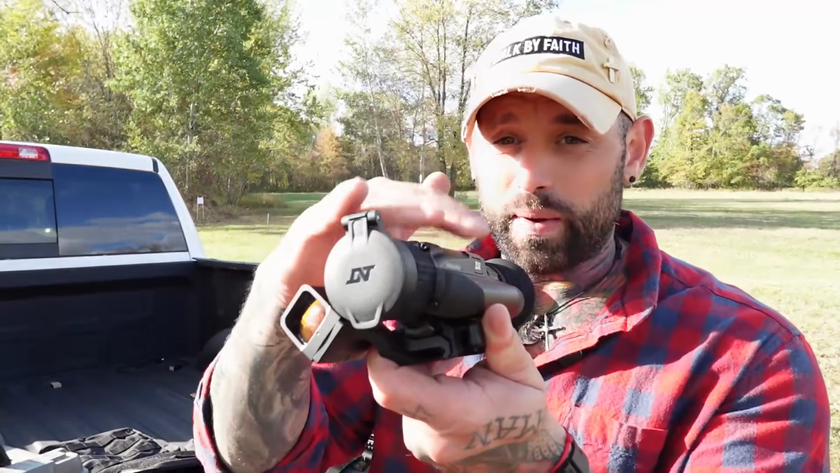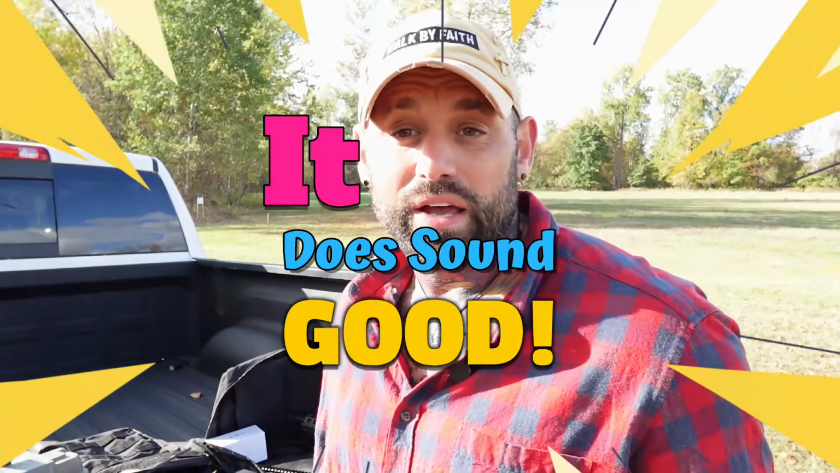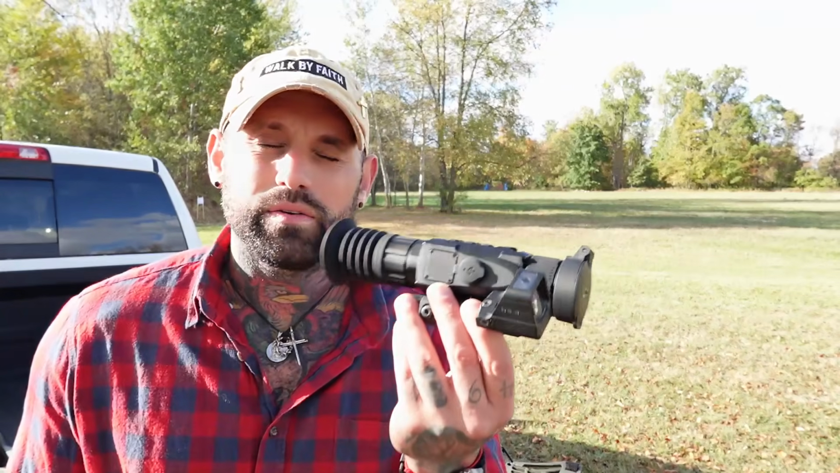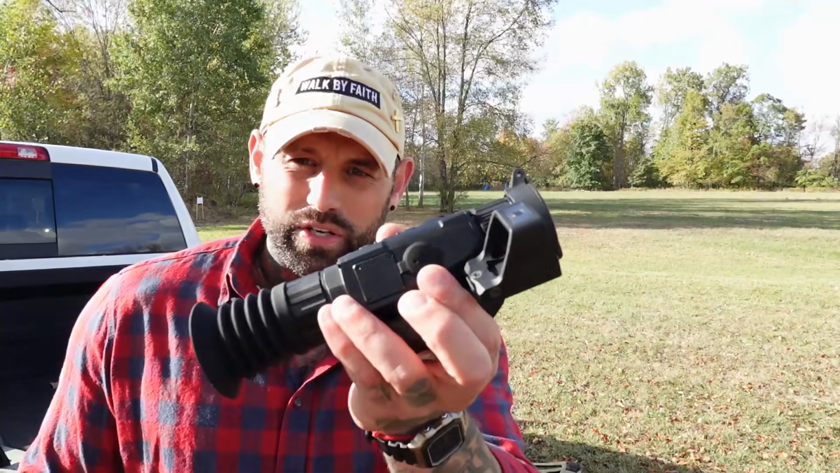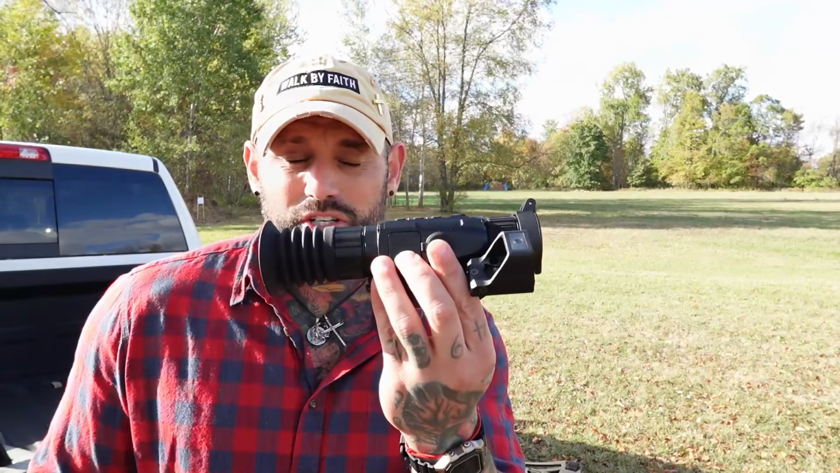So pros and cons, we'll talk about, does it sound good? My opinion, this sounds 100% good, especially with this QD setup. Does it sound good? Definitely sounds good. But first con would be because it's digital and it has a battery, obviously with the charging, you're gonna be kind of at the mercy of keeping your batteries always charged. Charging these batteries that came in it took a couple of hours. But also, like I said, a pro is you can actually hook a battery pack up to this, so you don't have to really worry about the batteries. You have an external battery pack. So pros and cons with that one.